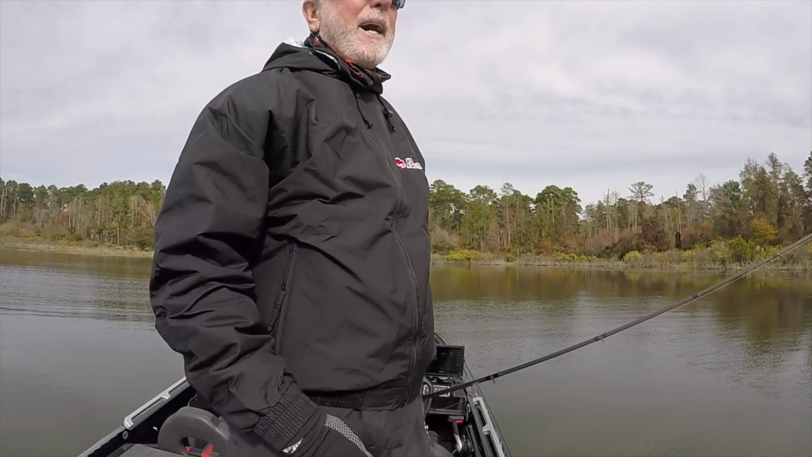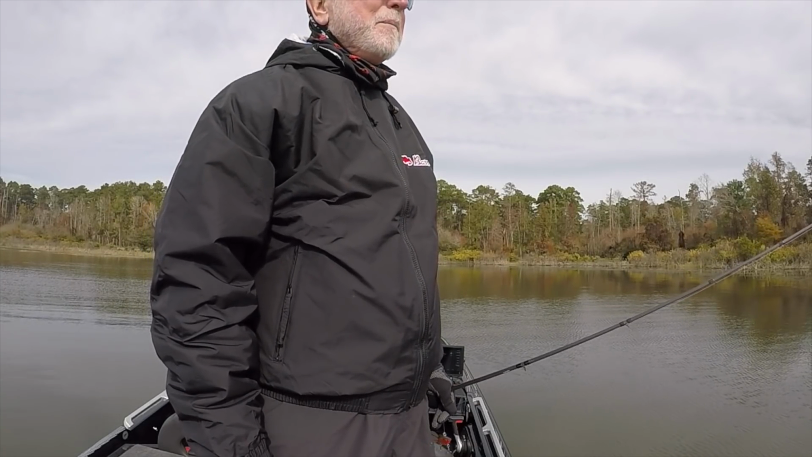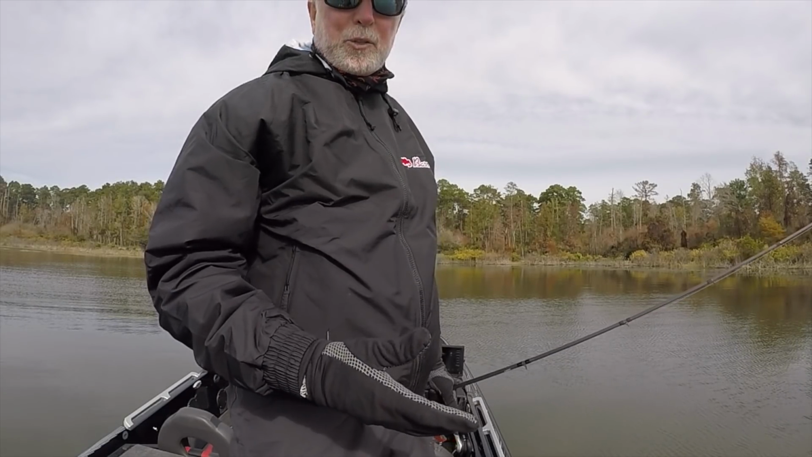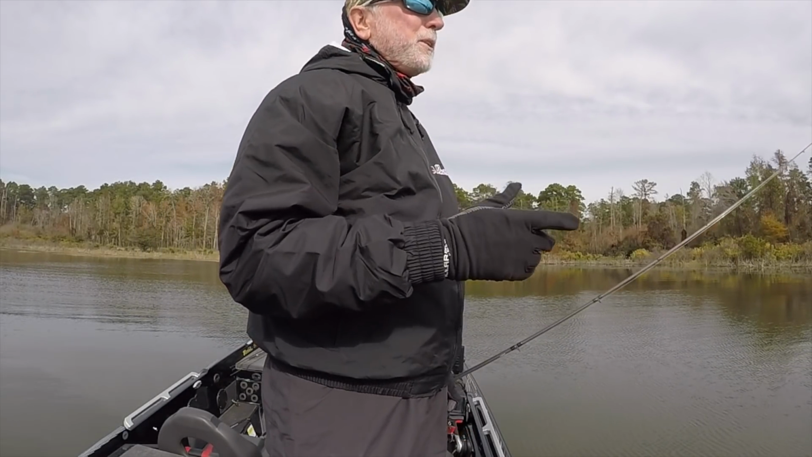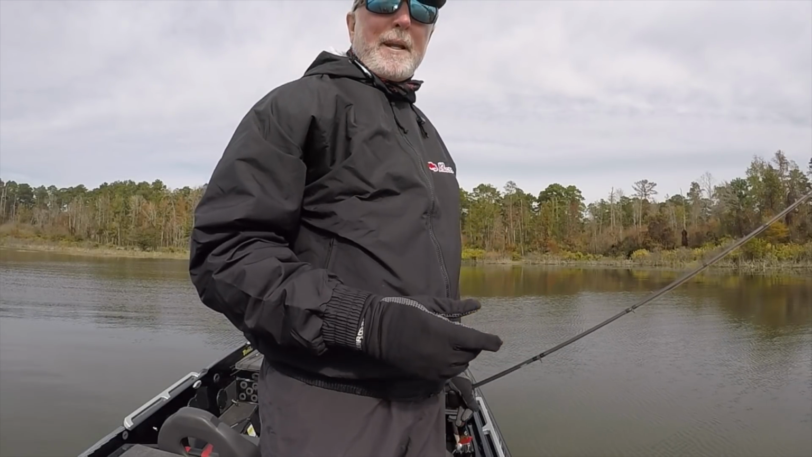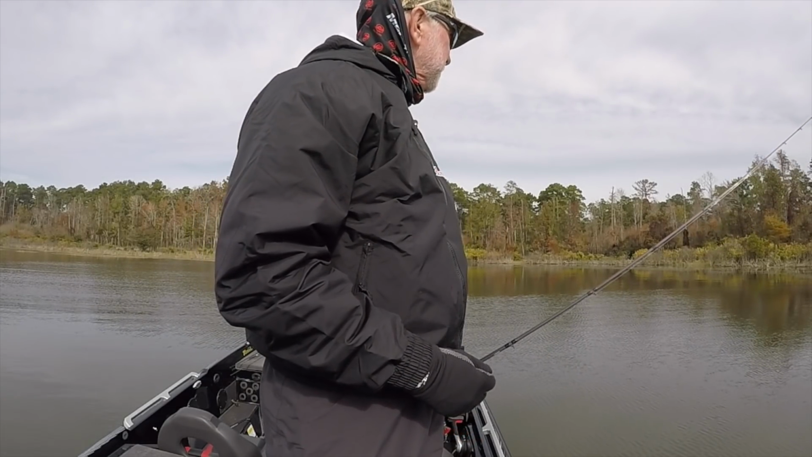I really wanted to get out deep today and do some spoon and some tailspinner fishing, but it's windy, and again, I'm not super stable yet with my recent hip replacement. So I'm probably going to stay off the main body of water, but I'm going to fish around in here, and we'll see what we can figure out, and hopefully we can catch a few fish for you guys.